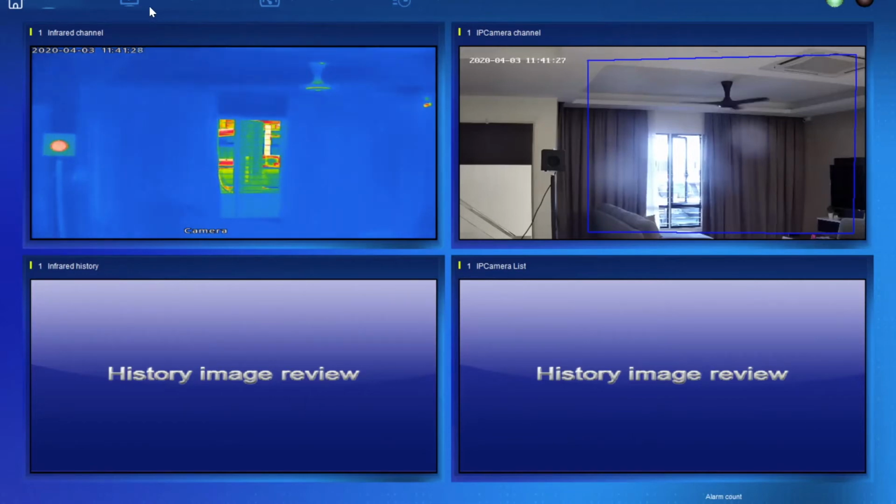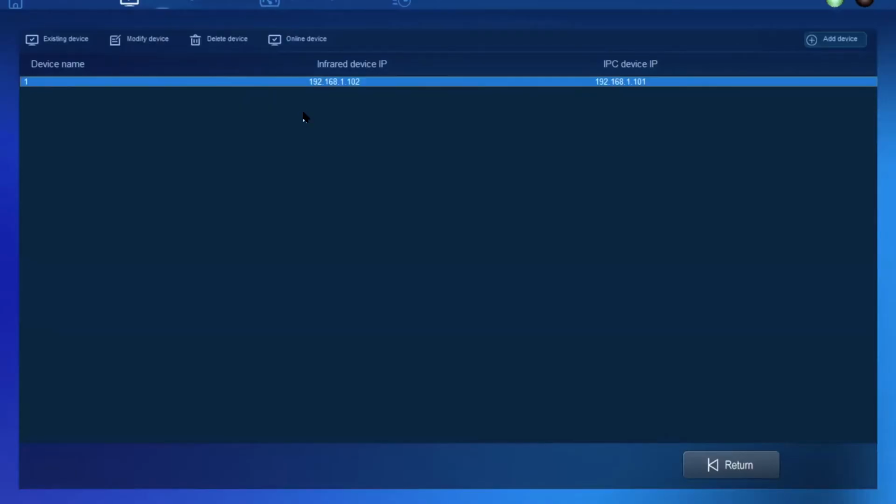So let's go in. For DM60, the setup is even easier and simpler than the TW300 because there's not such a limitation like the TW300. Let me show you the device manager. This is where you add in the device. Each camera has 2 IP addresses. It's actually 2 cameras sitting inside the box that I've shown you just now. One is the thermal camera, another one is the visual camera. One PC can host up to 5 DM60s.